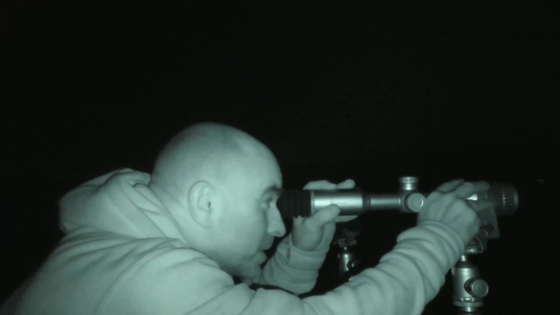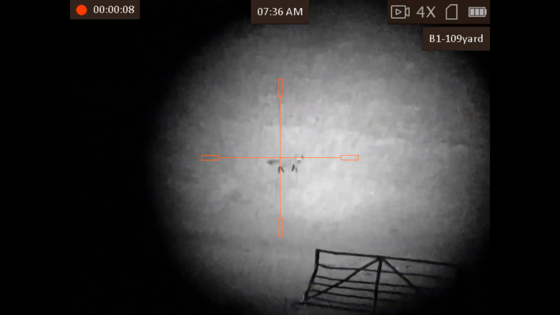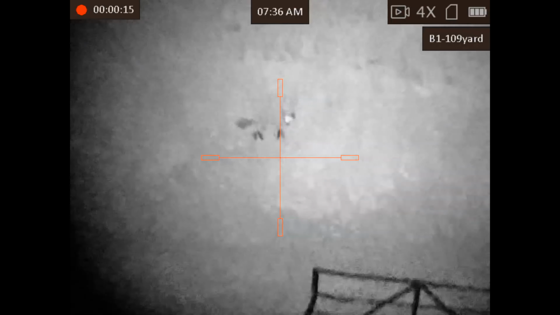Right, so last up is the Alpex. There you go, that's on base mag. So zoom it in. And just sharpen it up a little bit.